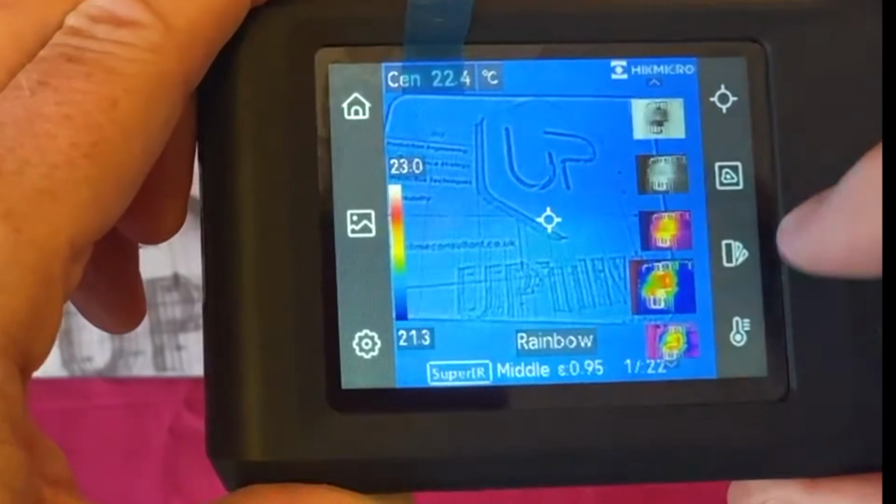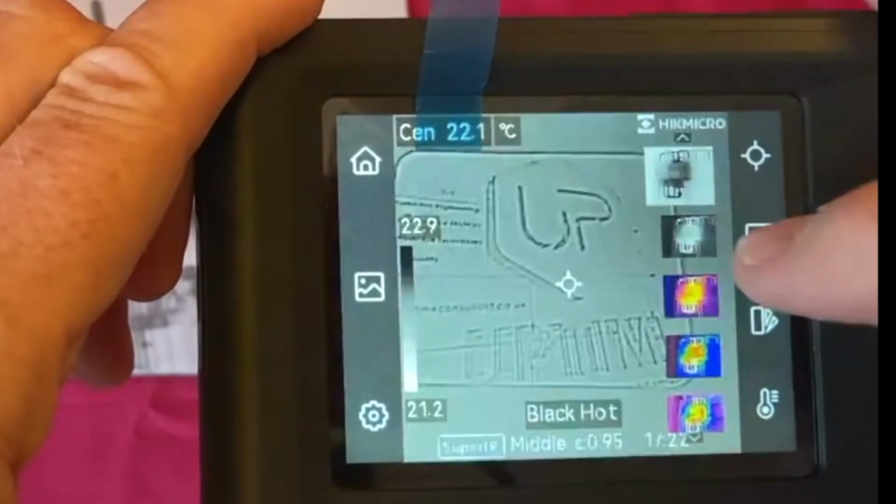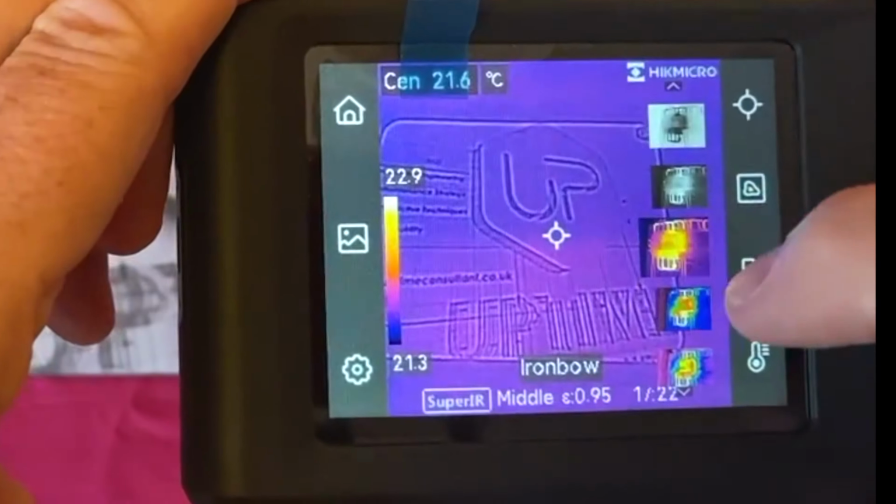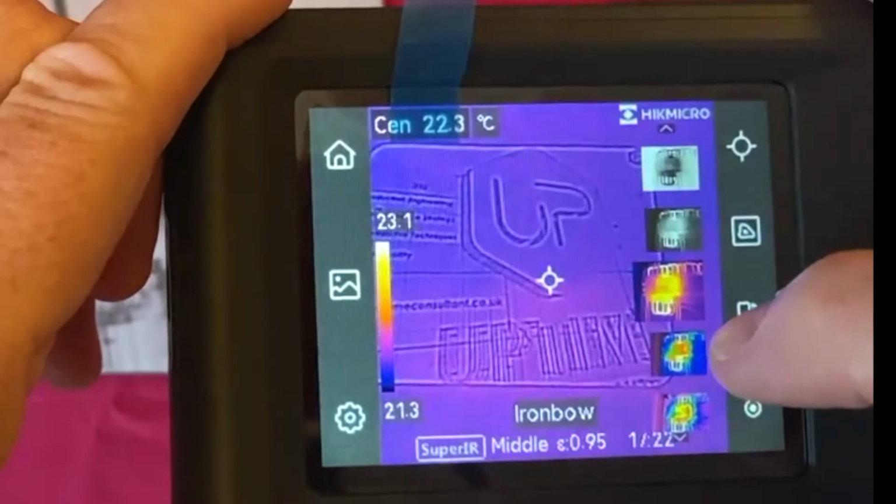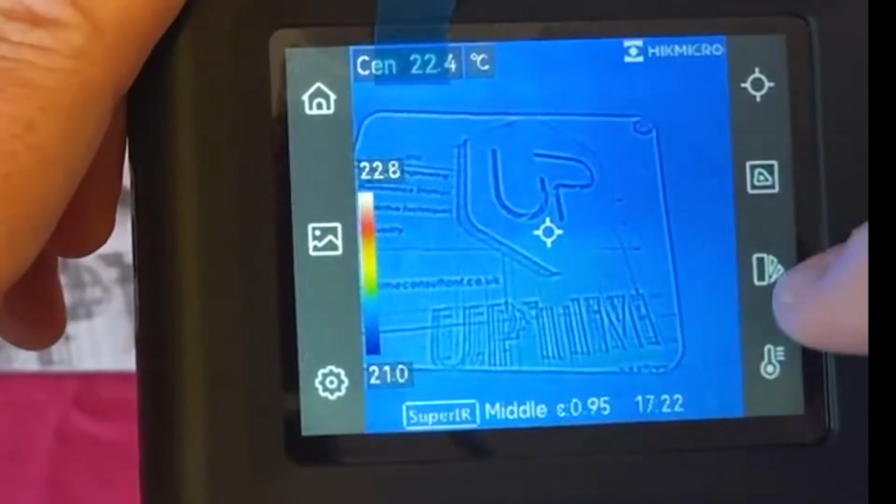Let's go to palettes now. So down here's your palettes. You can have black hot, white hot. I'm still old school. I still use iron bow and rainbow. That's what works for me. Oh, gone out of it.